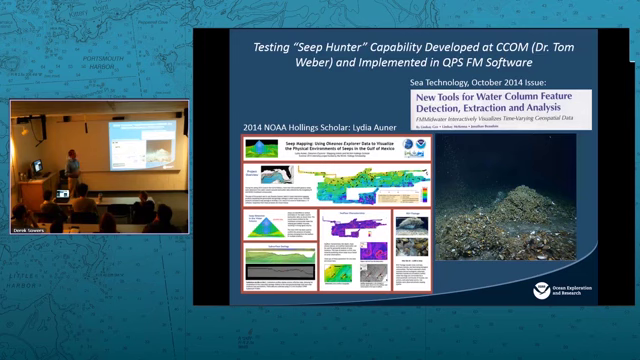He wrote the code, and then it was implemented through one of CCOM's industrial partners, Fledermaus, and then we've been actively testing the Seep Hunter tool in the field to see how well it compares with manual picks that an interpreter would do.